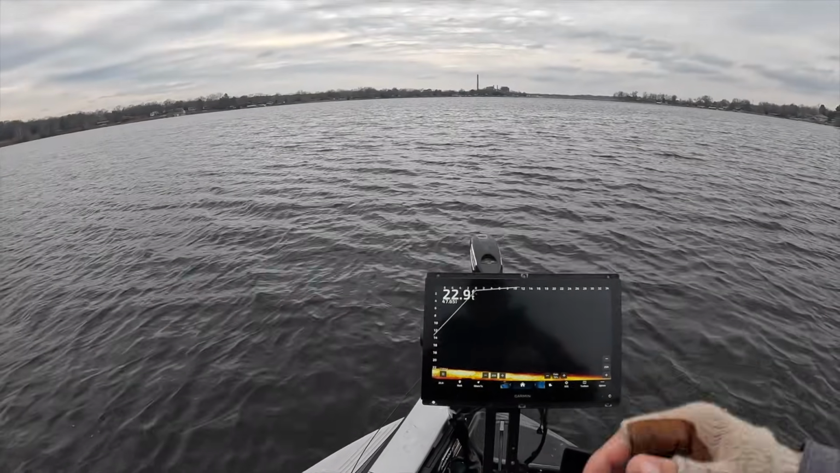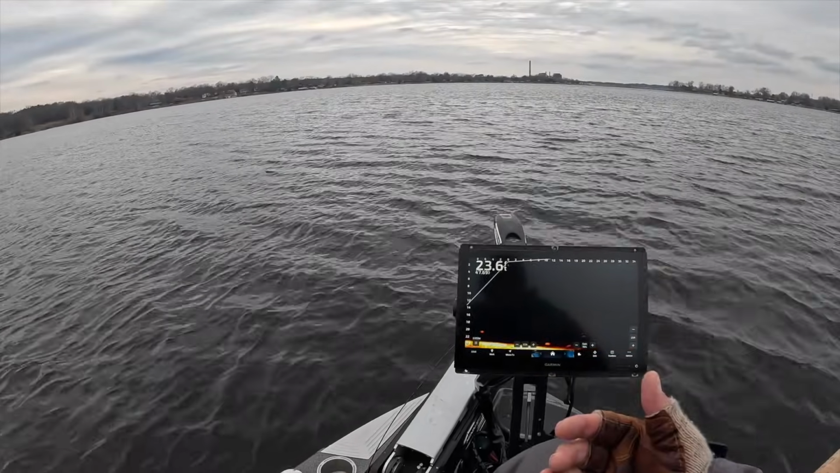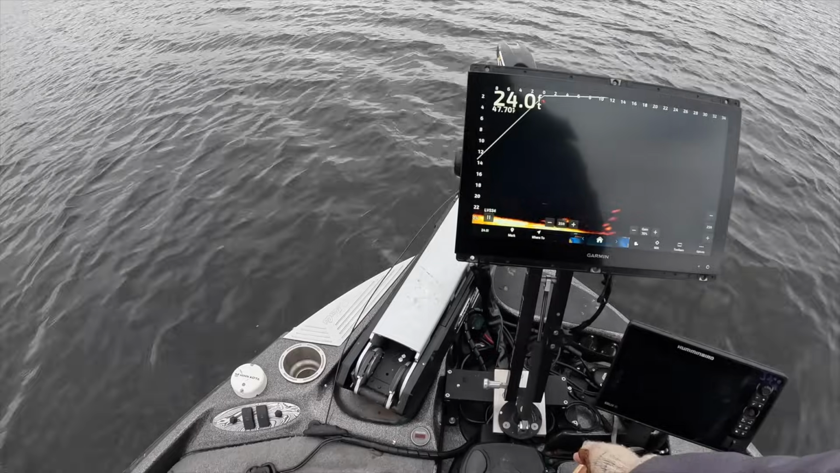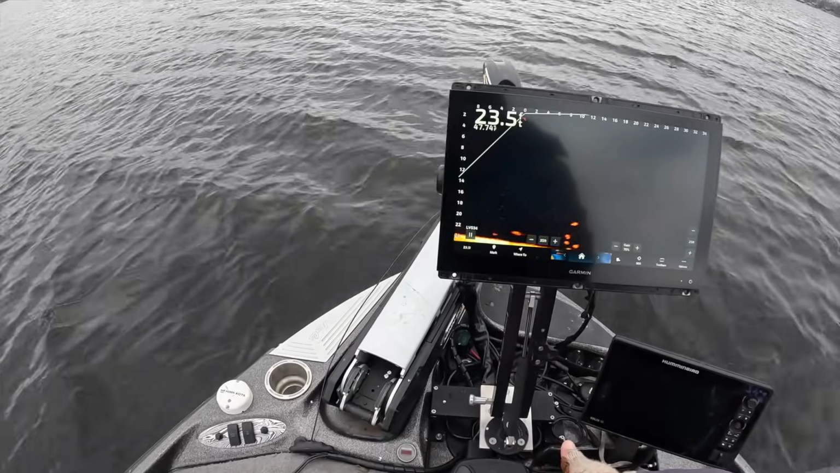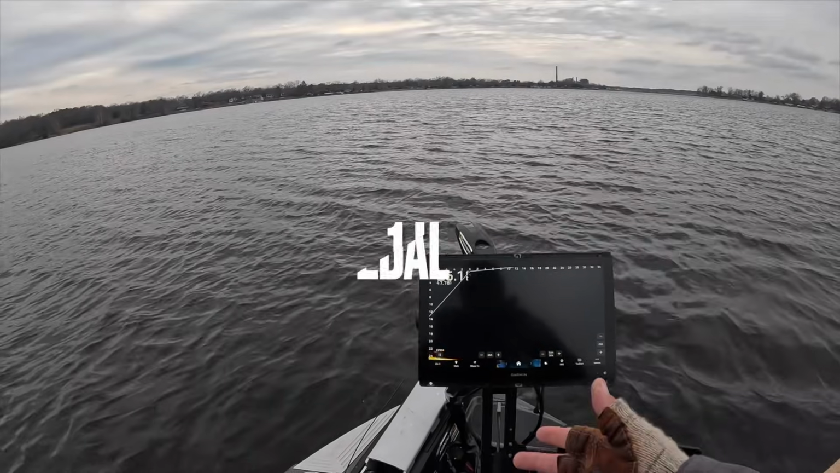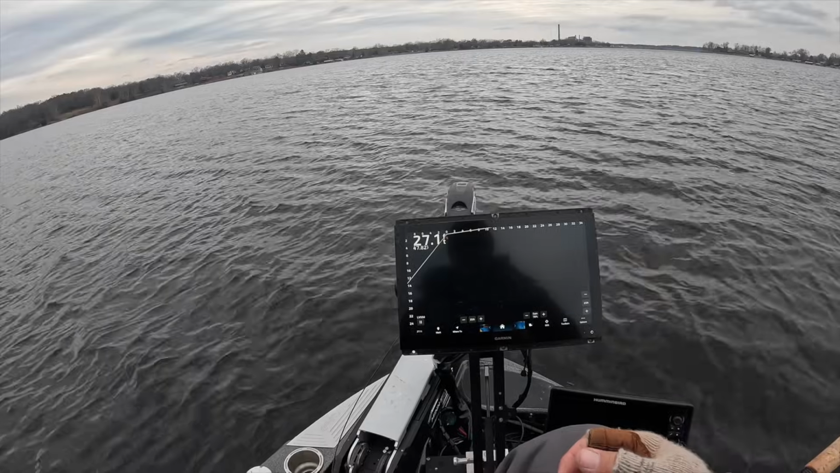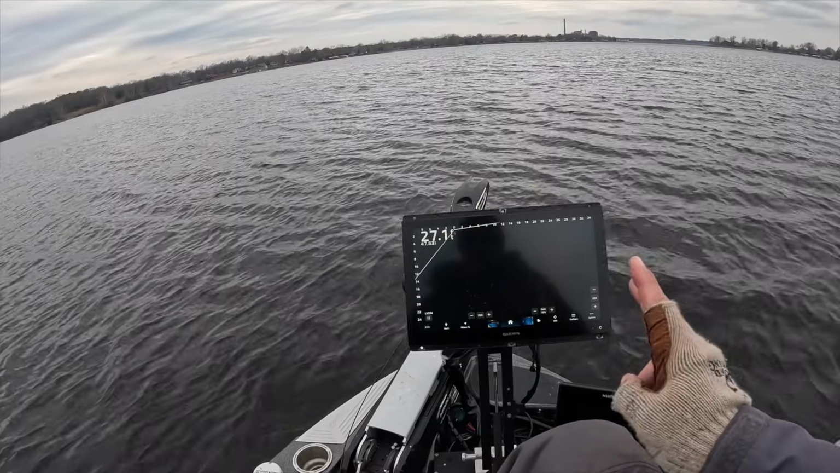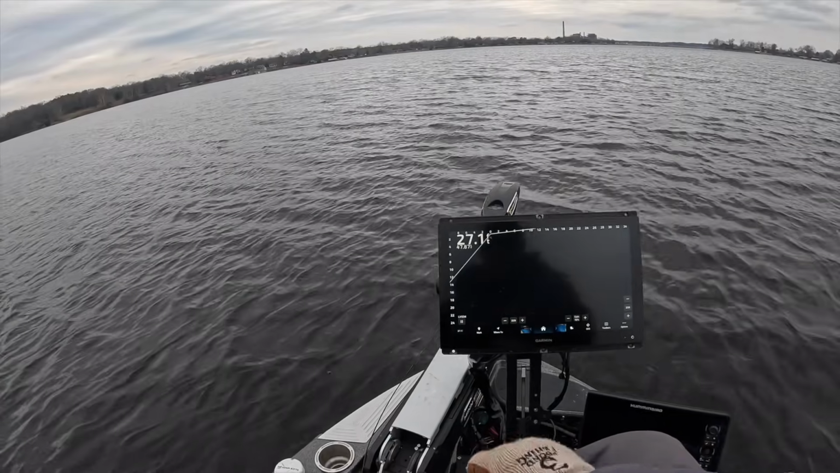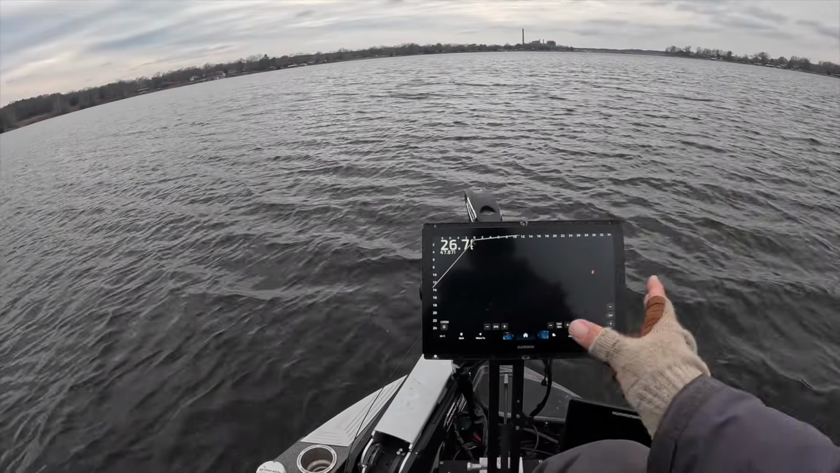When I'm on these guide trips, people talk about not using their foot pedal for LiveScope. I think it's extremely important to learn how to use your foot pedal rather than the key fob around your neck. The reason is really 2 things. One, you can be more aggressive, more efficiently, without having to think about your feet while chasing down a crappie.